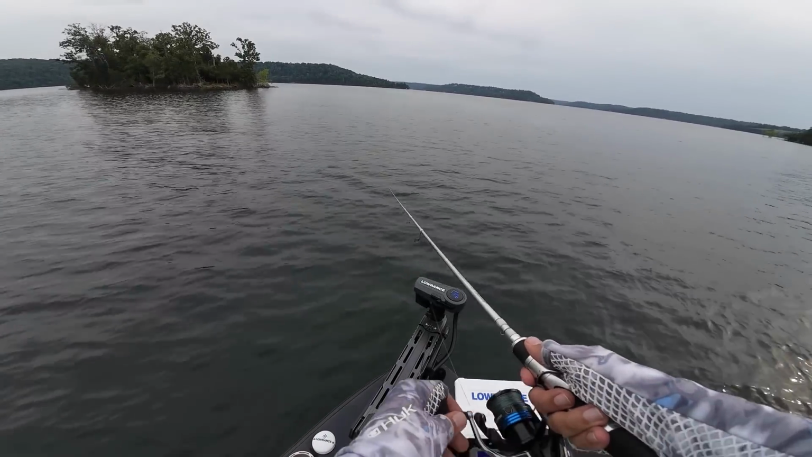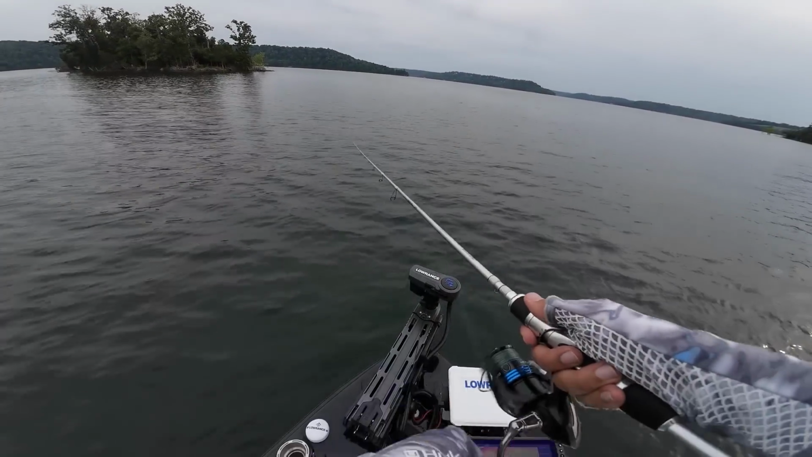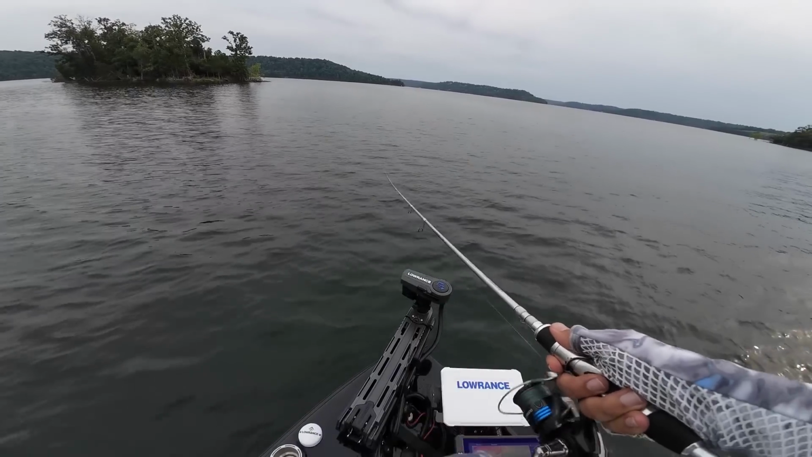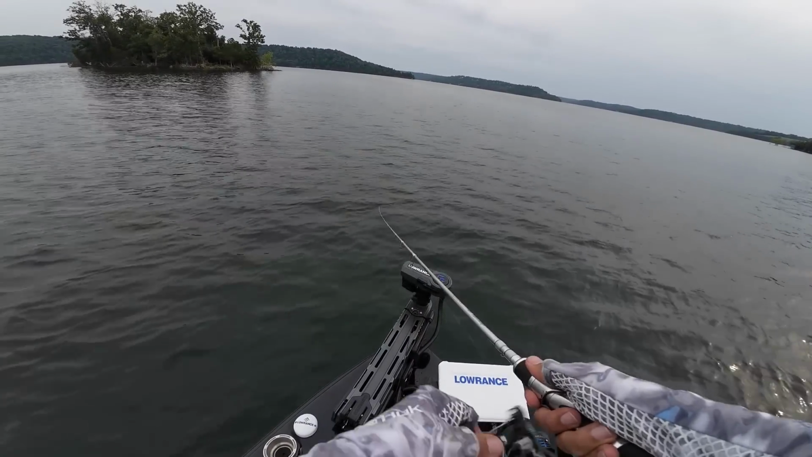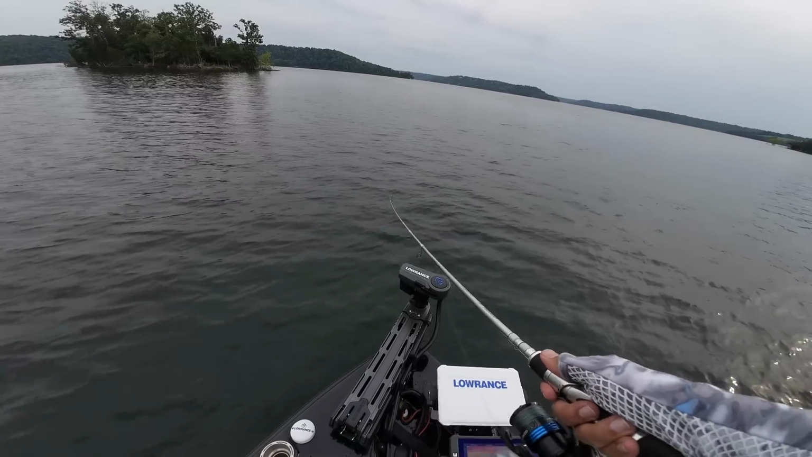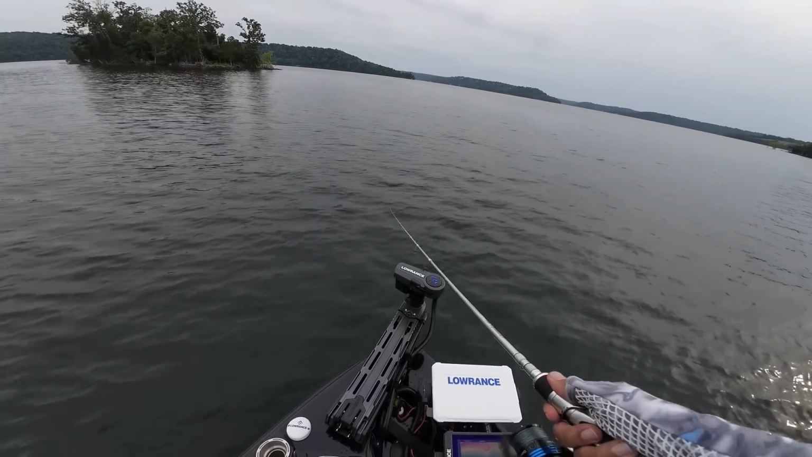And there's something about this D-shad, maybe it's just a little bit big of a bait for the forage, because right now a lot of these fish are feeding on really tiny shad. I don't know if that's the case or what's going on, why I'm getting so many to just slap at it. I do know some guys like to throw a treble hook with this bait.